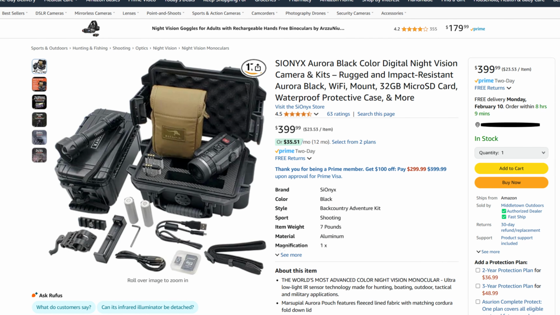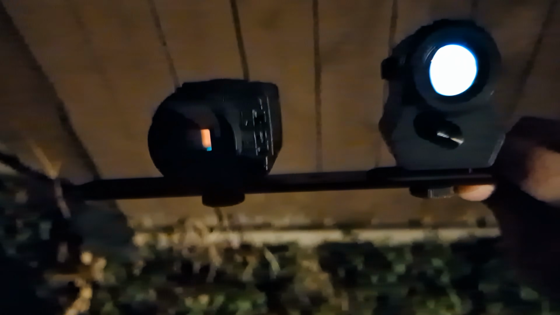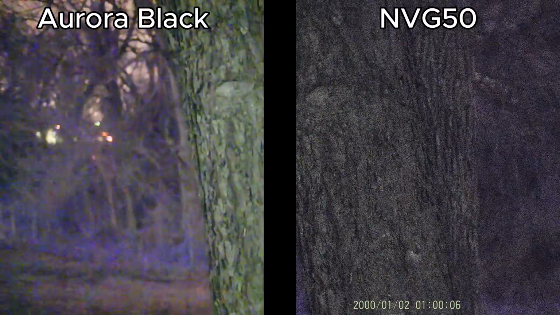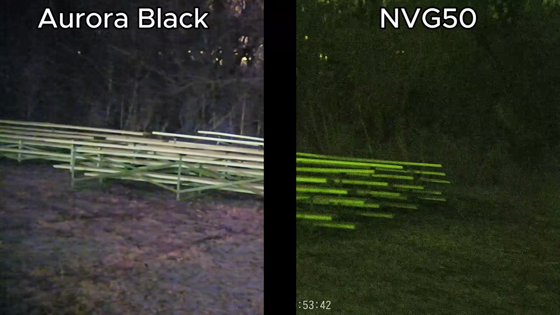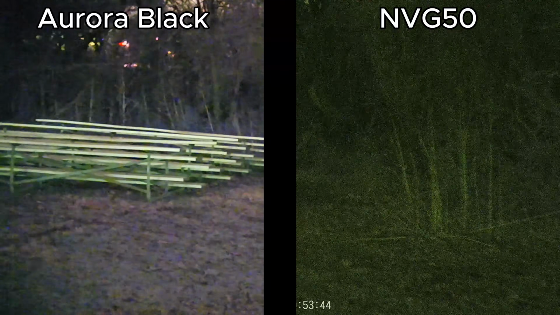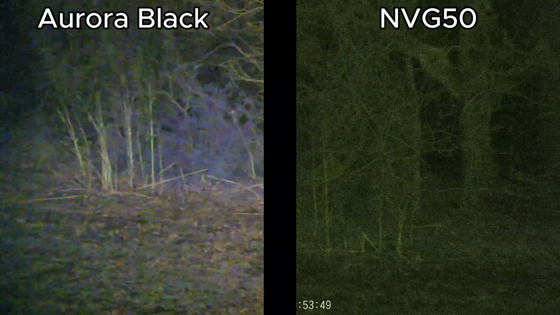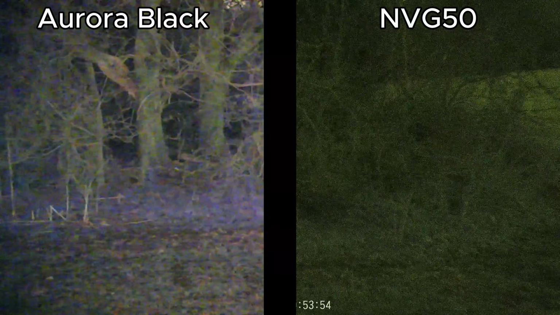Right now, you can pick up an Aurora Black for about $400, which puts it close to the NVG50 in terms of price. For my testing between the NVG50 and the Aurora Black, I used a mount to secure the cameras together to shoot video at the same time. Right off the bat, I think you can tell the difference of what 5 years of camera development can do. The Aurora's 720p image looks out of focus and blurry compared to the clear 1440p output of the NVG50. It makes perfect sense when you account for the differences between resolutions. I like describing the difference as akin to using an old camera and a modern phone.